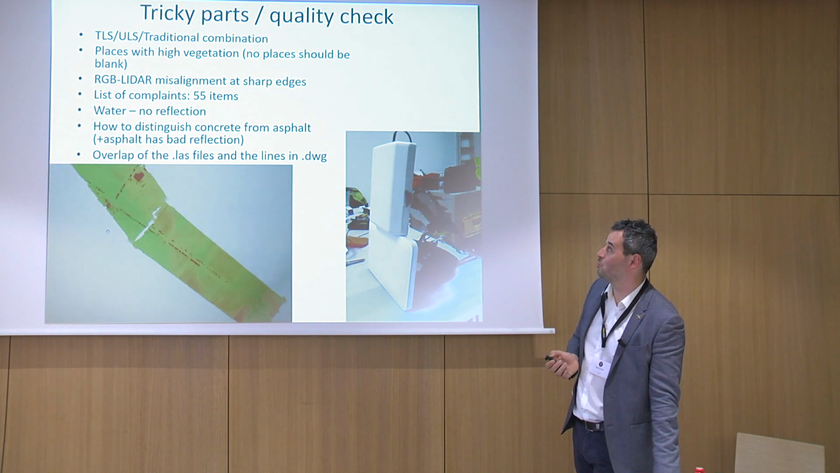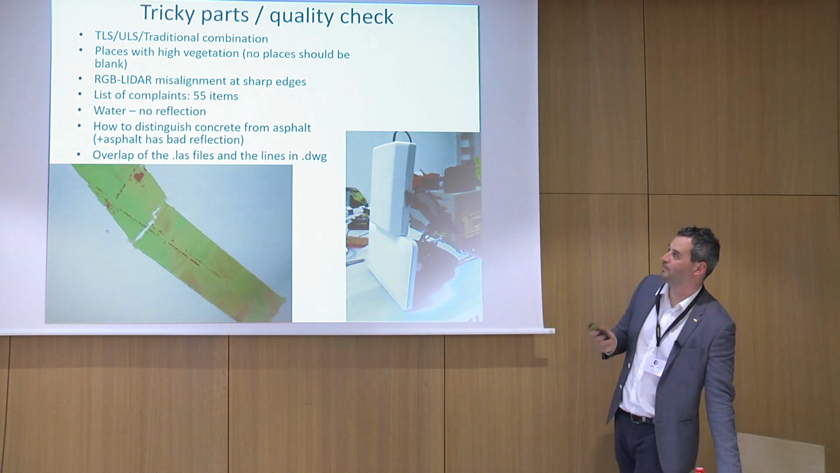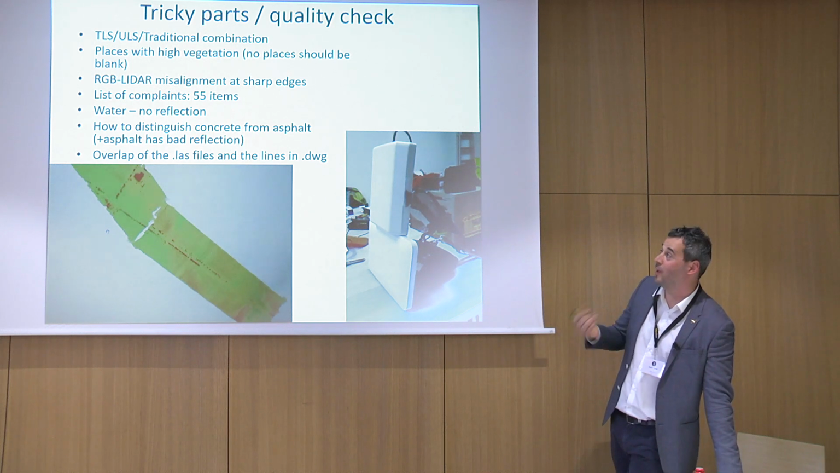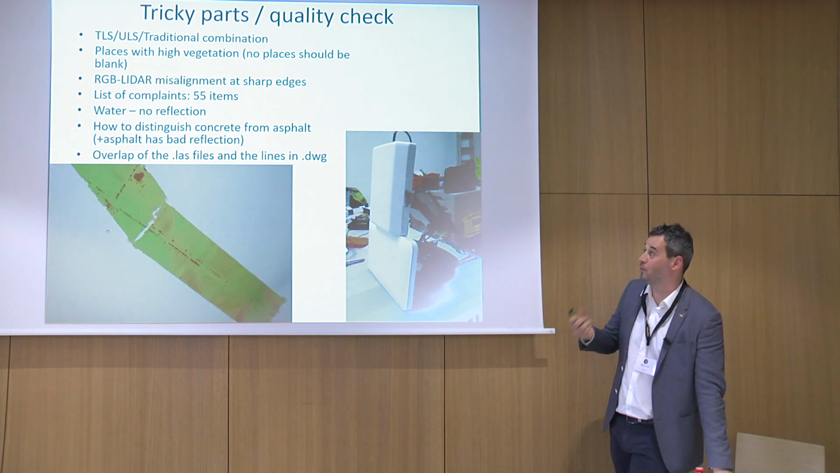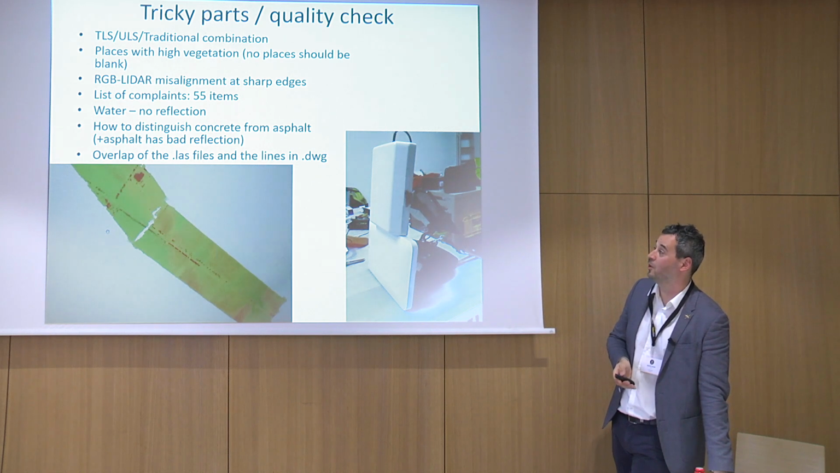What was also tricky is to combine all these techniques, know what to do when and how, and also handle the high vegetation areas where even the surveyor was not able to penetrate. So you have to assess the quality of all the data and then go there and manually get the points. And water is also problematic sometimes, because you don't have much reflection.